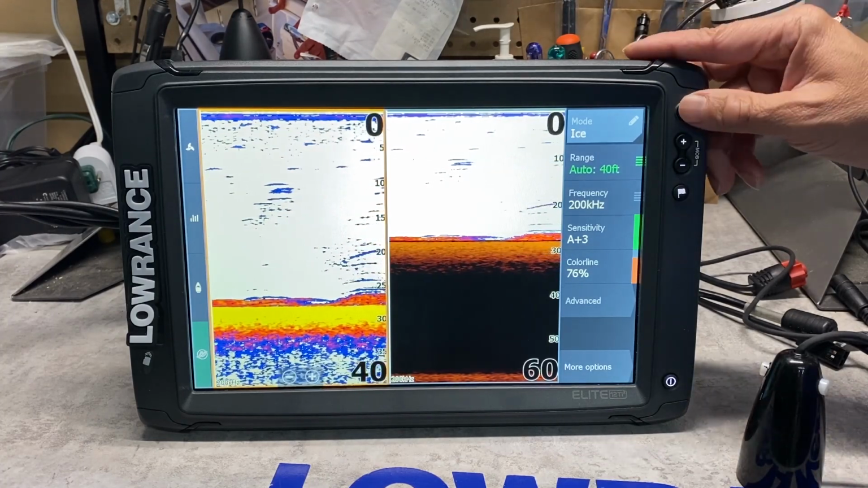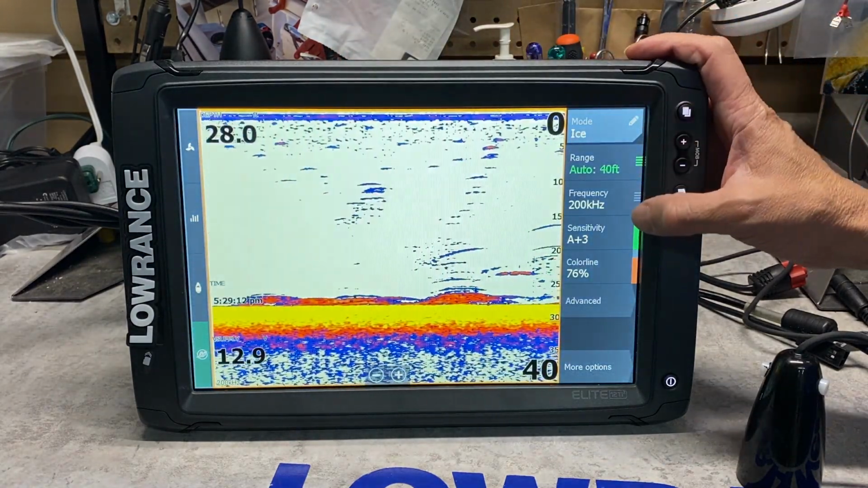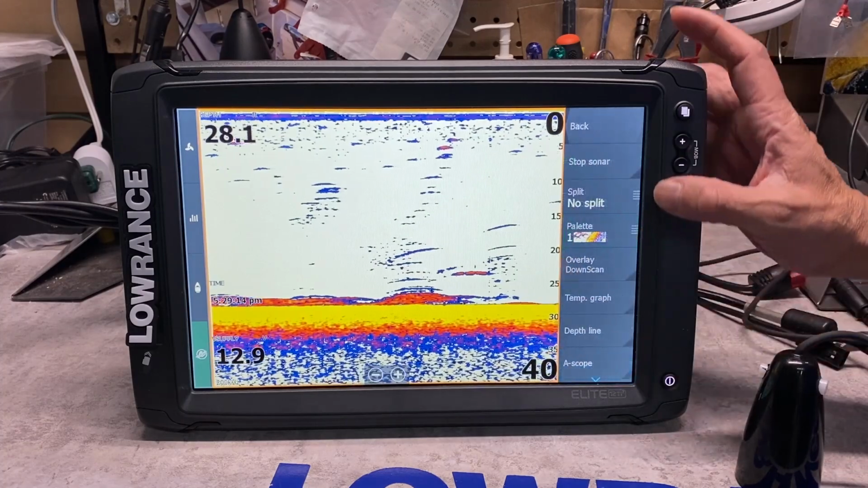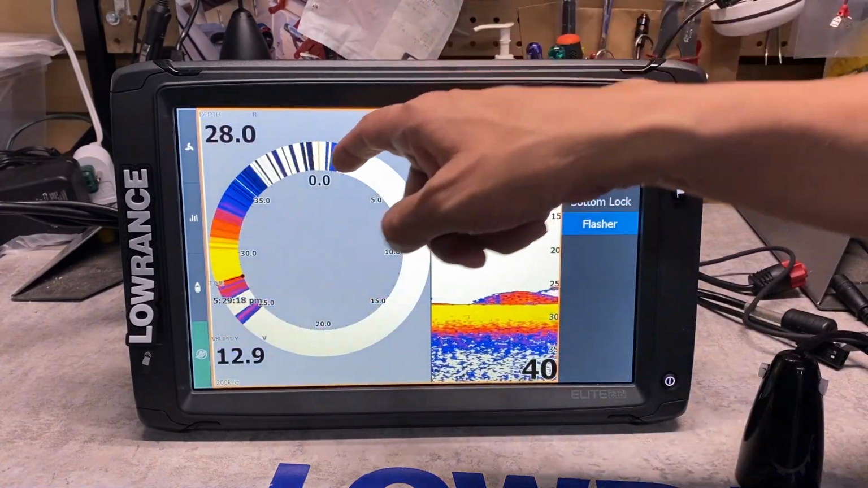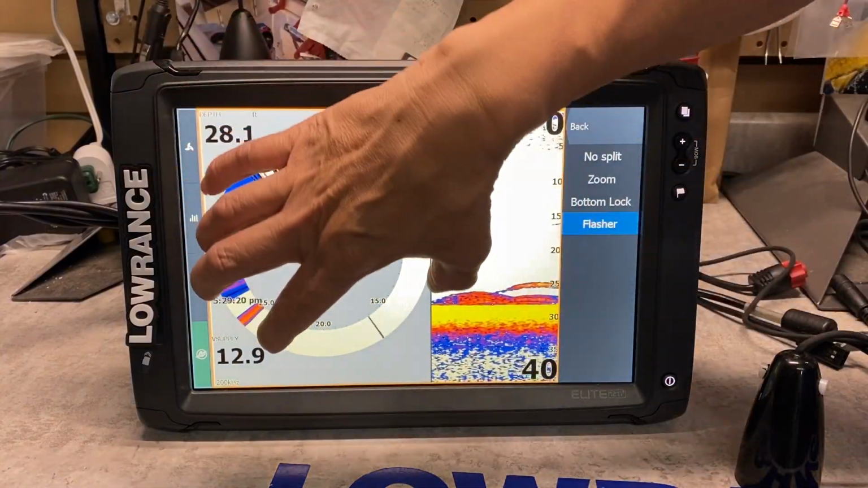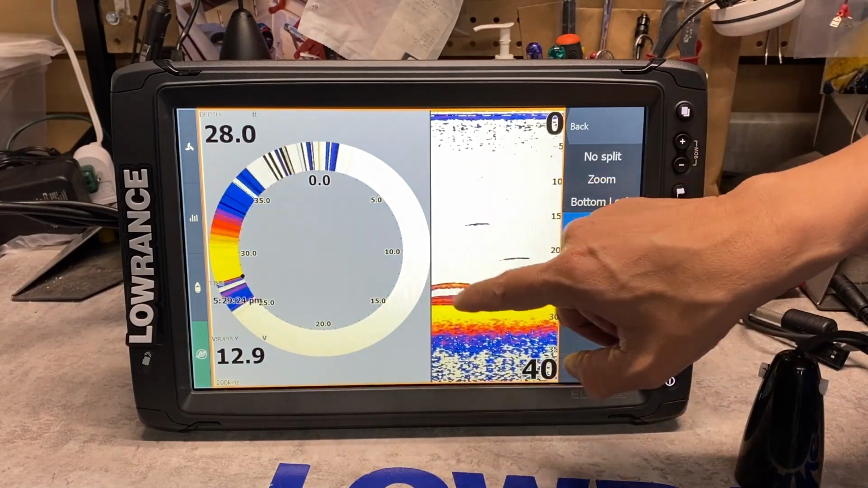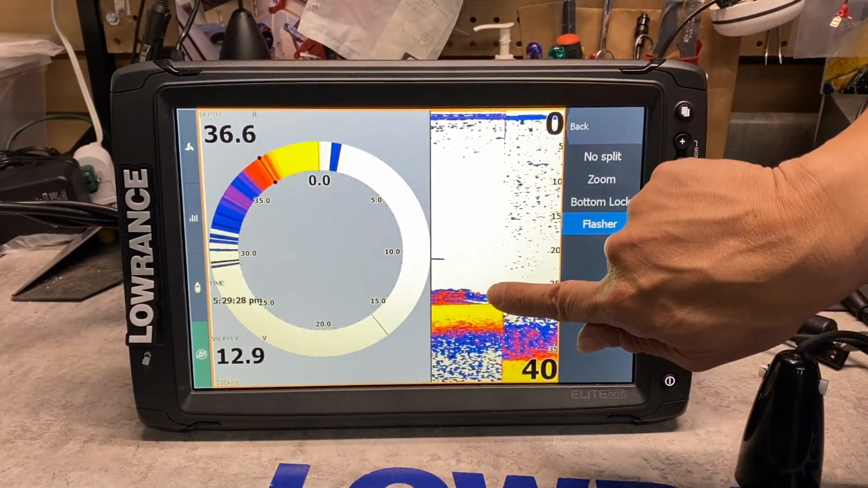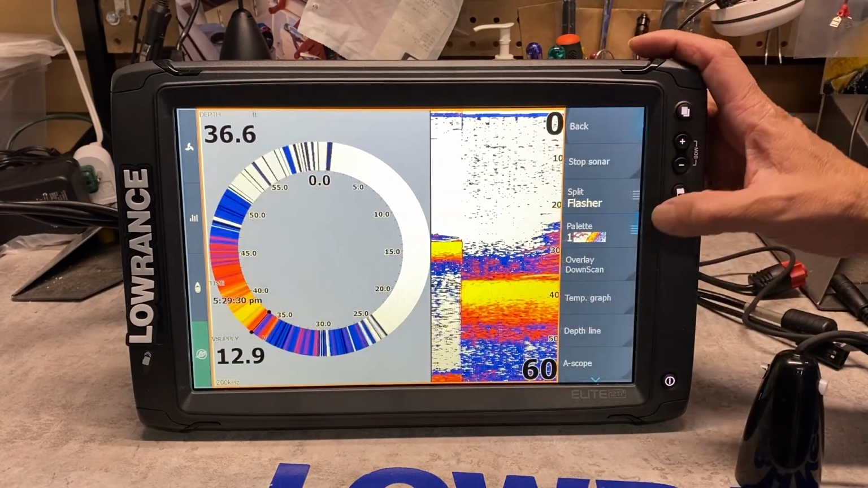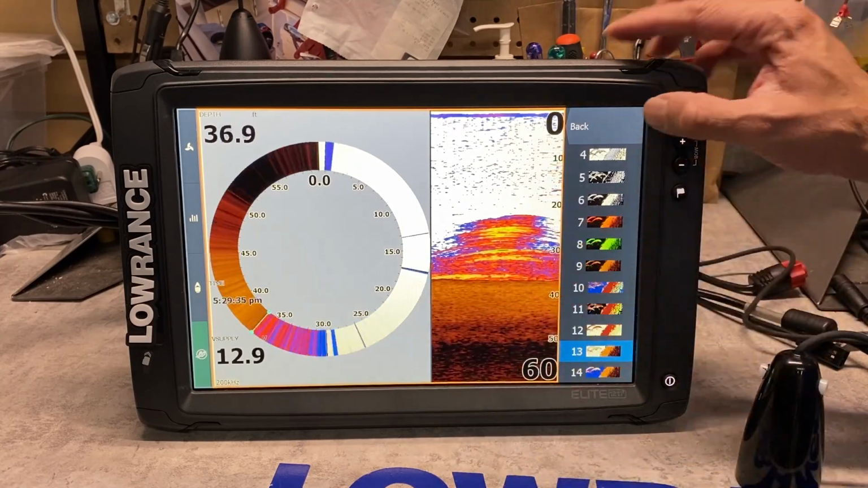That's just my opinion. So I hit the page button, go to the fishfinder screen, go to my more options screen, go to my split, and I turn on a flasher. Here's my flasher. On a Lowrance, when you turn on the flasher, you still get the sonar screen, which is a vertical. This is a dial. So we touch this screen. We go back to color number 13, so I can see the hardness of the bottom.